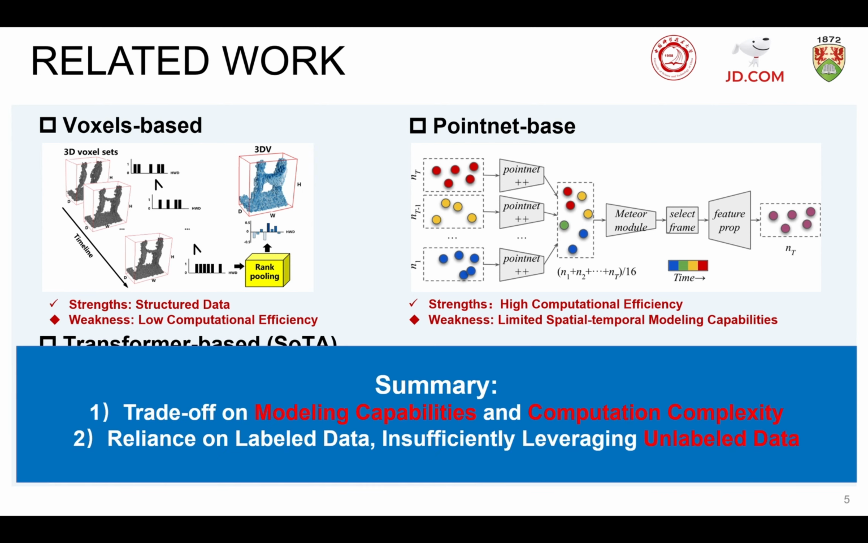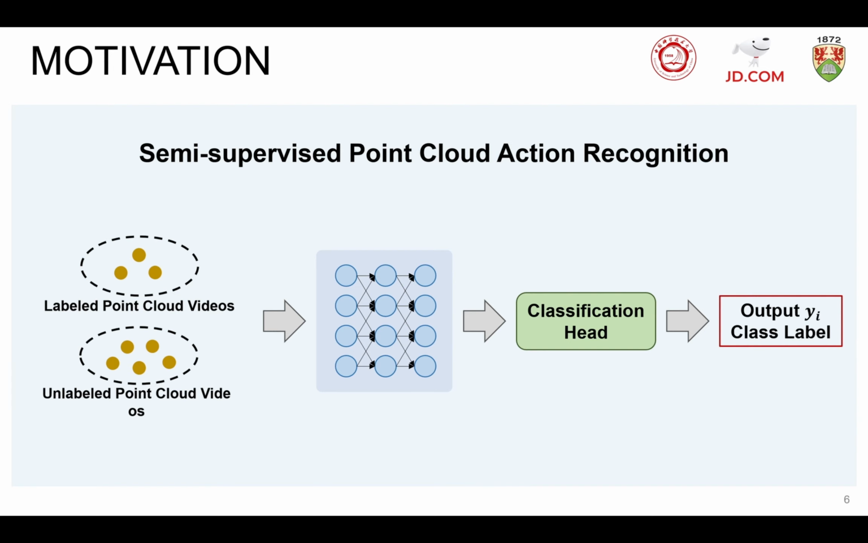In summary, on one side, these mainstream approaches are limited by the trade-off of modeling capability and computation complexity. On the other side, they usually rely on labeled data, insufficiently leveraging unlabeled data. Therefore, this paper focuses on the task of semi-supervised point cloud action recognition, which aims to reduce the reliance on manual labels using a more efficient framework.